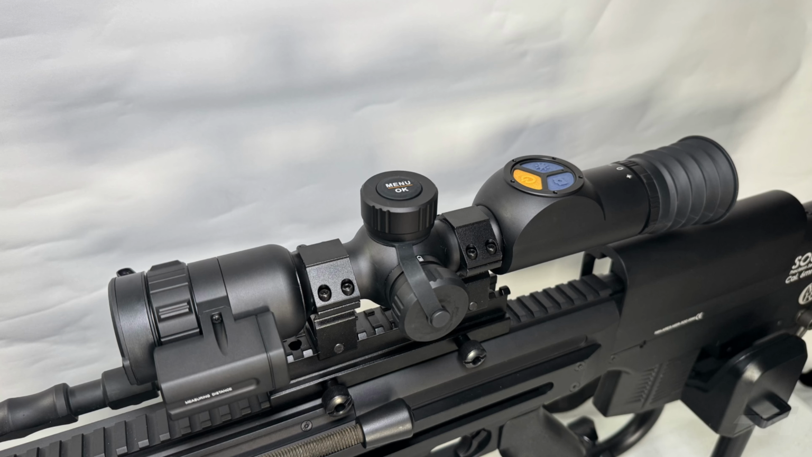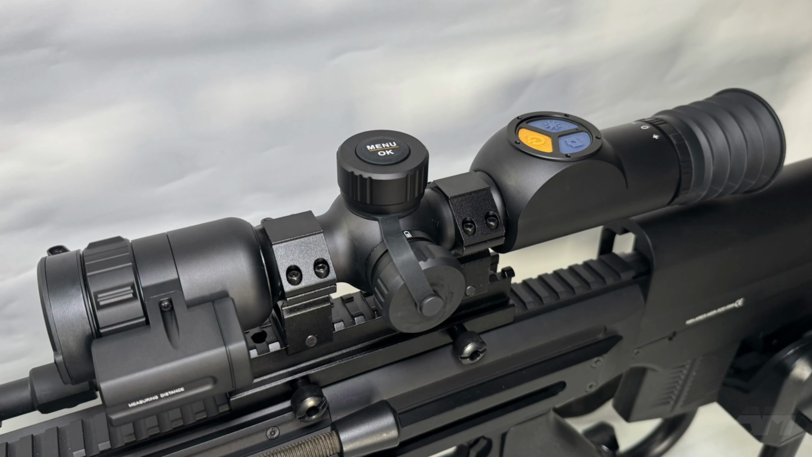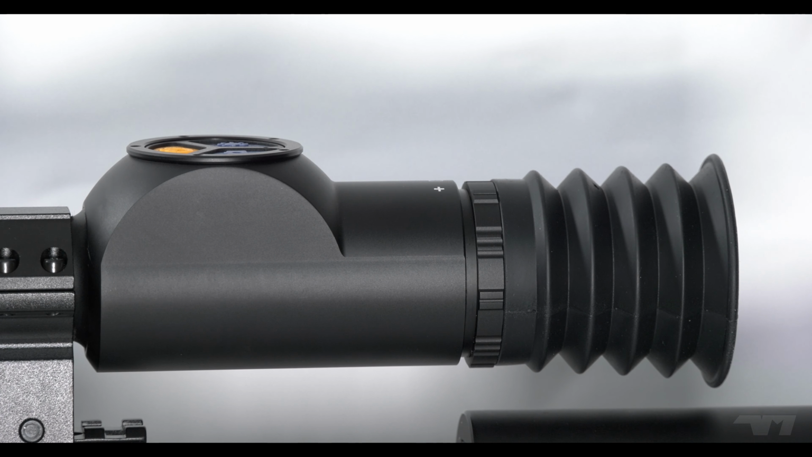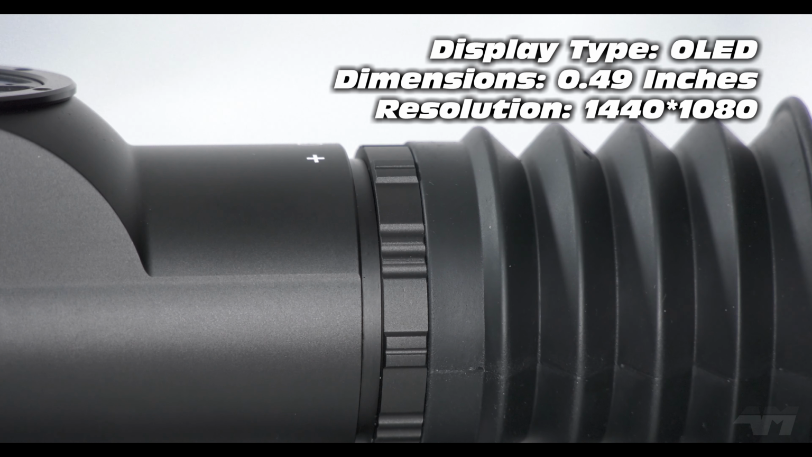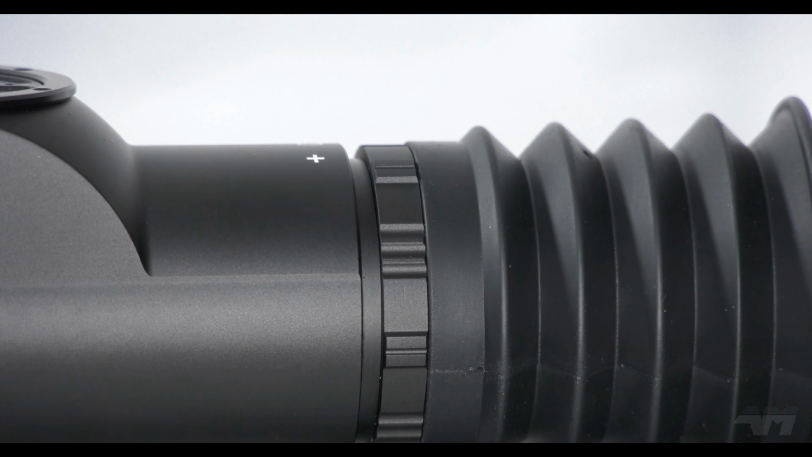So when I first took it out of the box, it felt solid. It is made out of aluminium magnesium alloy. Starting at the rear, you have this nice rubber eye cup, and inside you have what is effectively a computer screen. Moving a little further on, you have your focus ring, pretty decent one too. If you wear glasses, put them to the side because you can look through this without wearing any glasses and focus it to your eyes' needs.